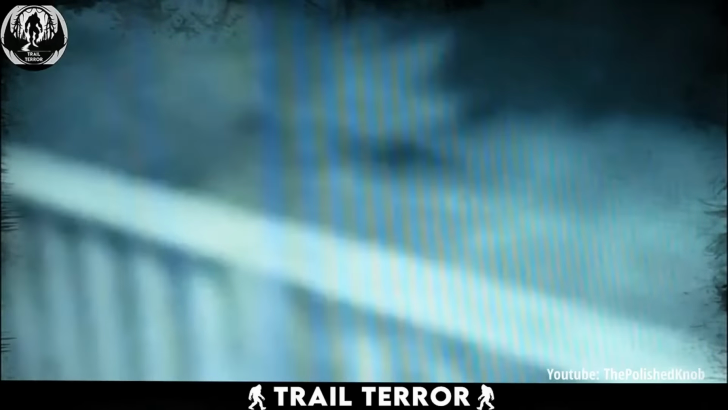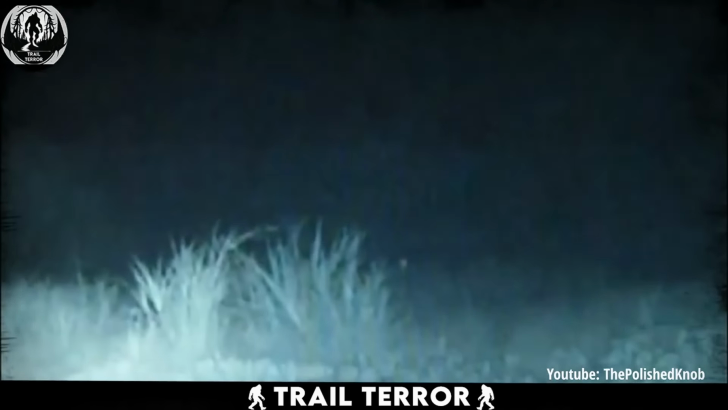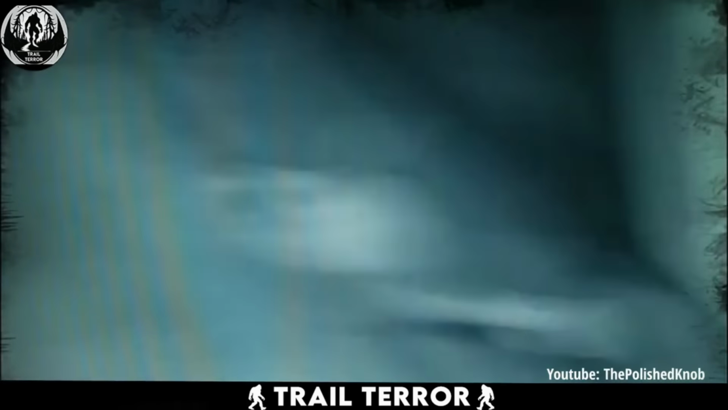If the last clip left room for doubt, this one seems to scream alien. What the fuck? Holy sh**. The person filming claims this happened on their property. He was using night vision to record his cat when something caught its attention. Panning the camera, he captures what, if genuine, is one of the most astounding alien encounters on film.